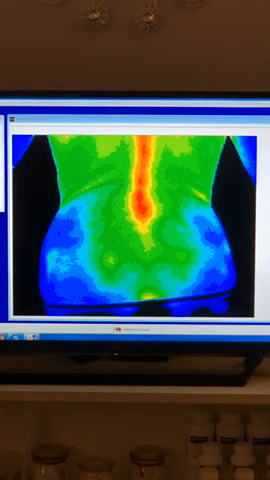Right, and especially you with scoliosis. I mean, you can see where your hips are, and they're nowhere near each other. So for you, it's even more important, but you do have to stretch.